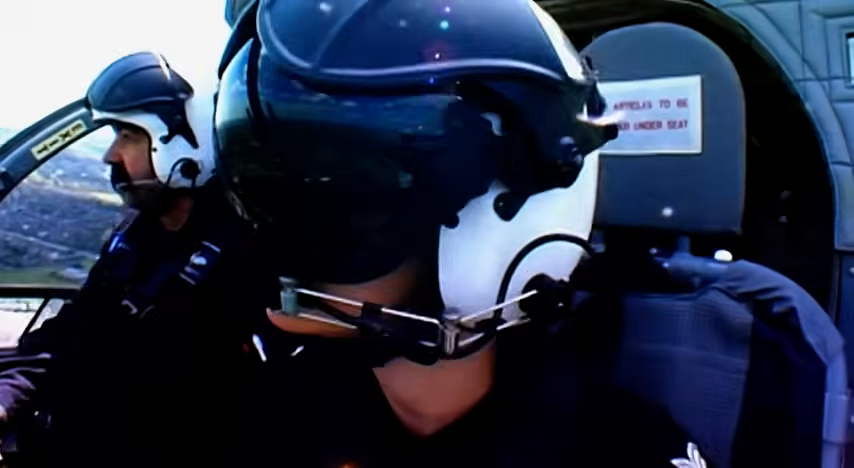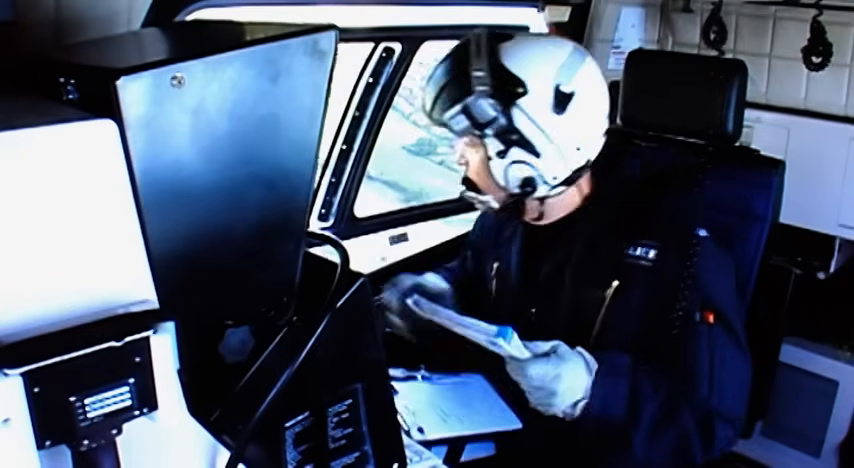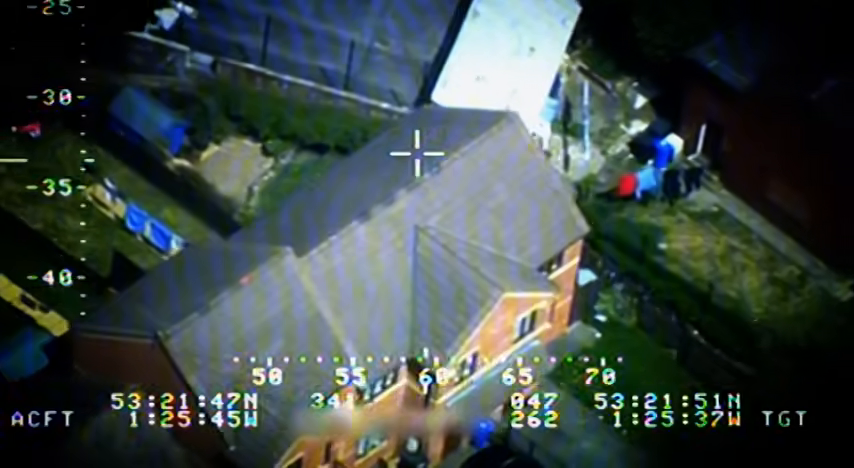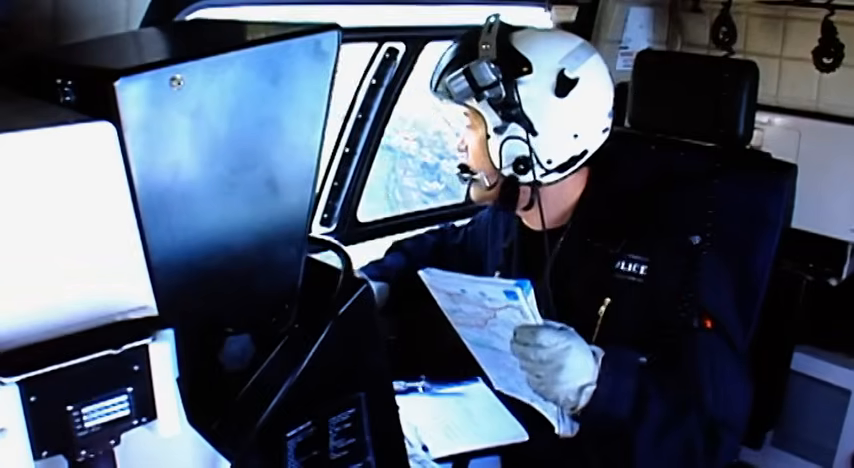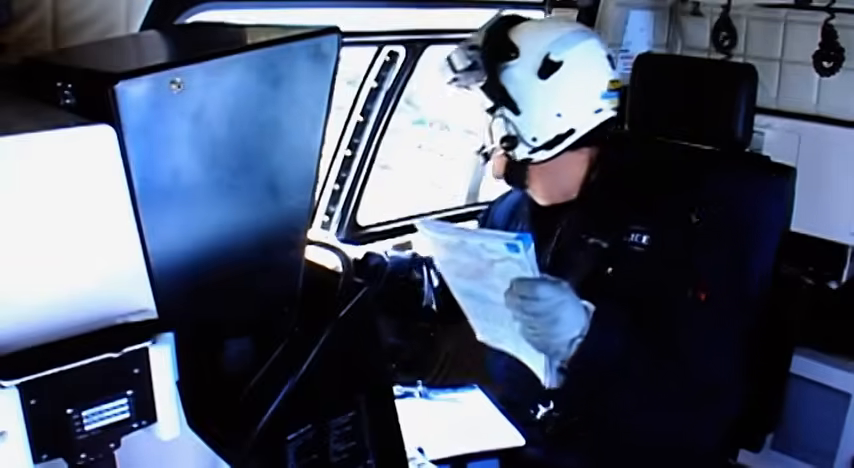While the arrest is going on at the front, Helen Scothern and her crew are keeping an eye on the back. And just as well. There's one climbing out of the back, he's climbing over the fence. We're just following him now. Go the other side of that building. Yeah, officers, he's coming down to you behind that gate, you've got him.